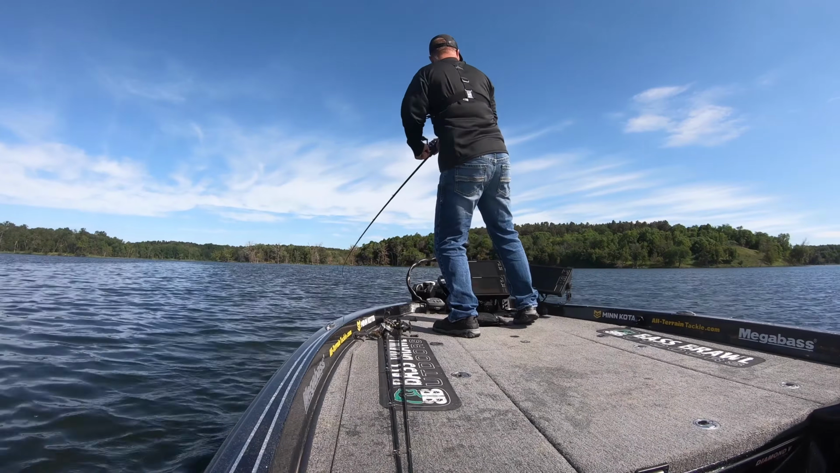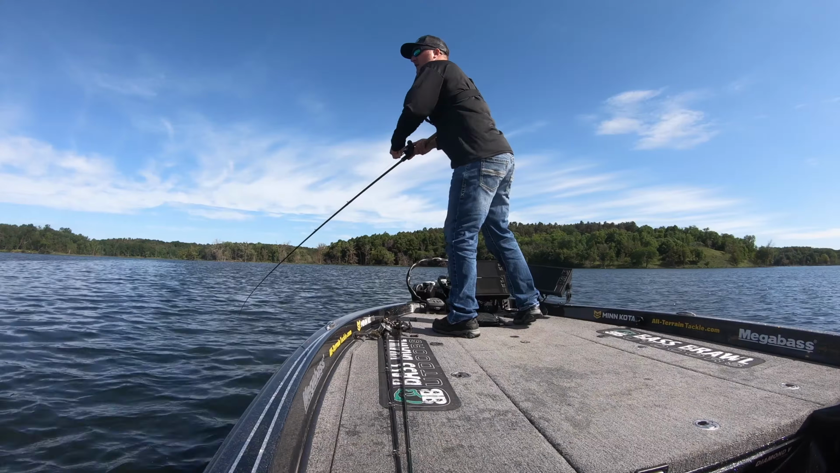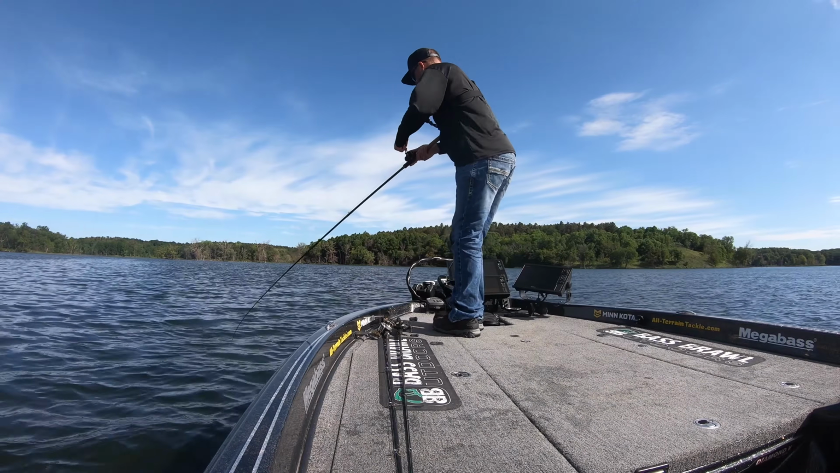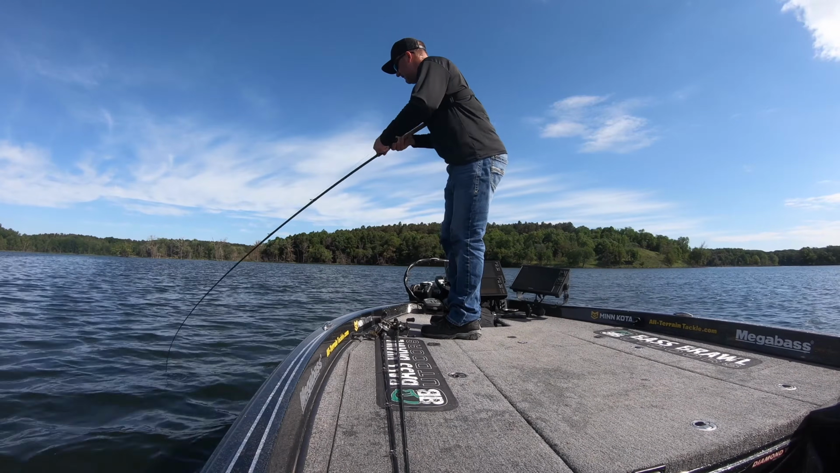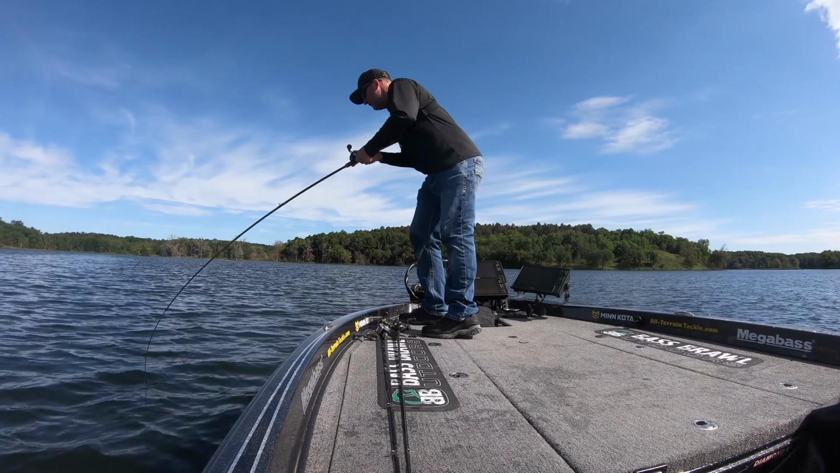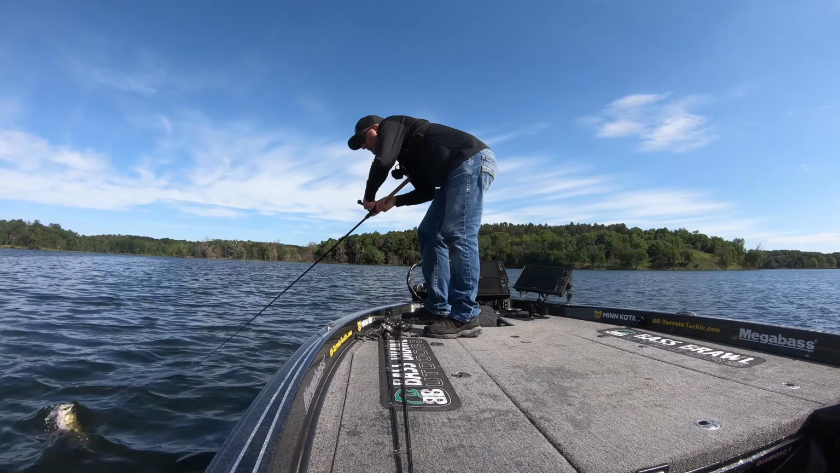Oh, big fish. Holy smokes. I set the hook on it and absolutely whiffed until I got to the very end of the hook set. And that 7-foot-11 rod absolutely saved me, because any shorter, there wasn't enough.